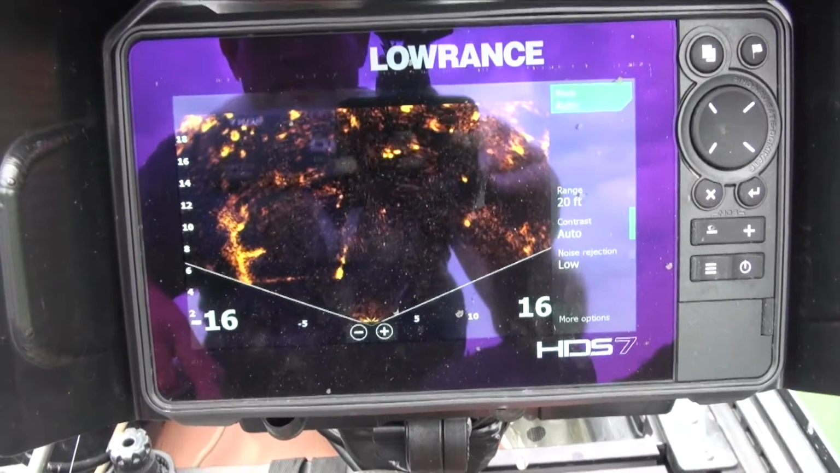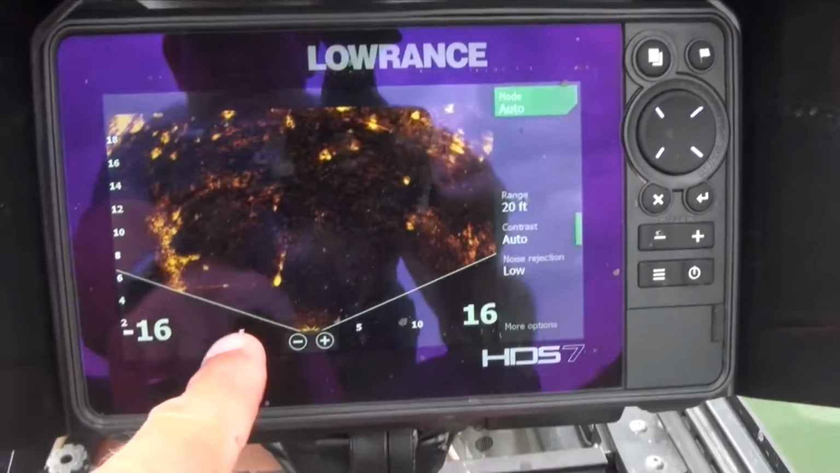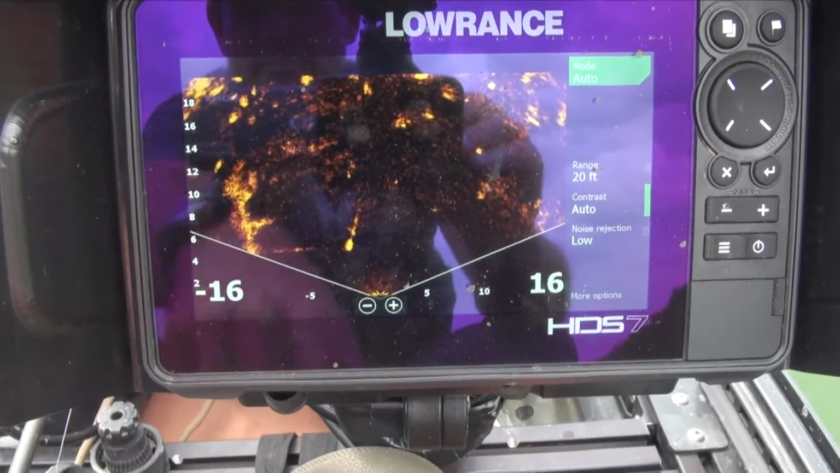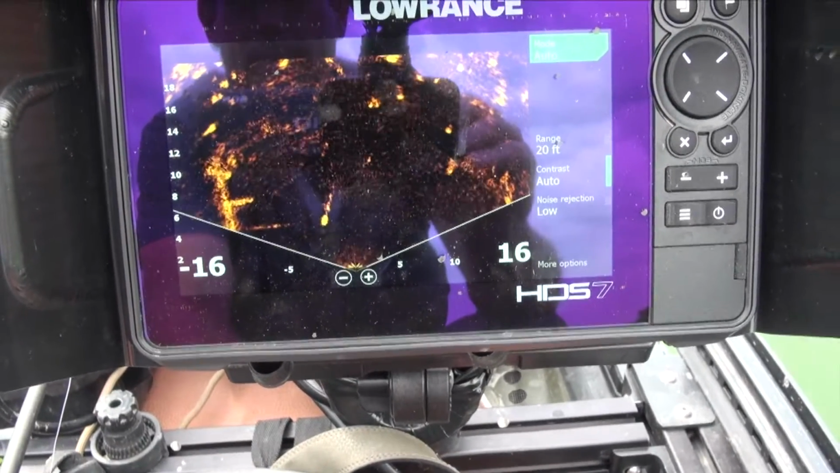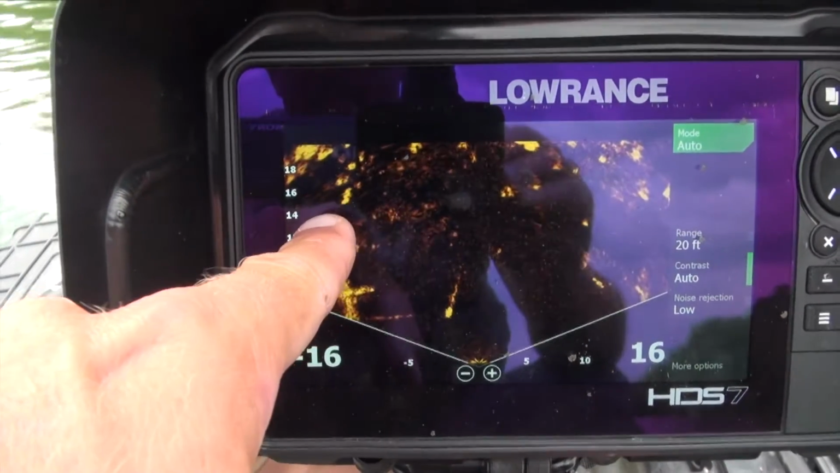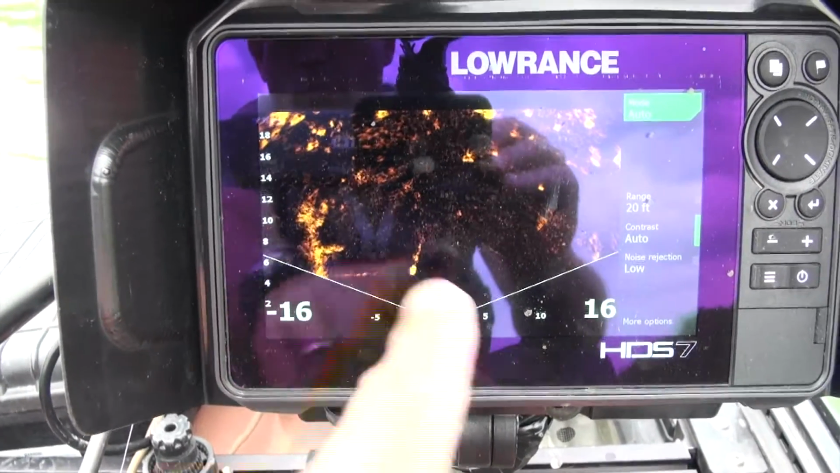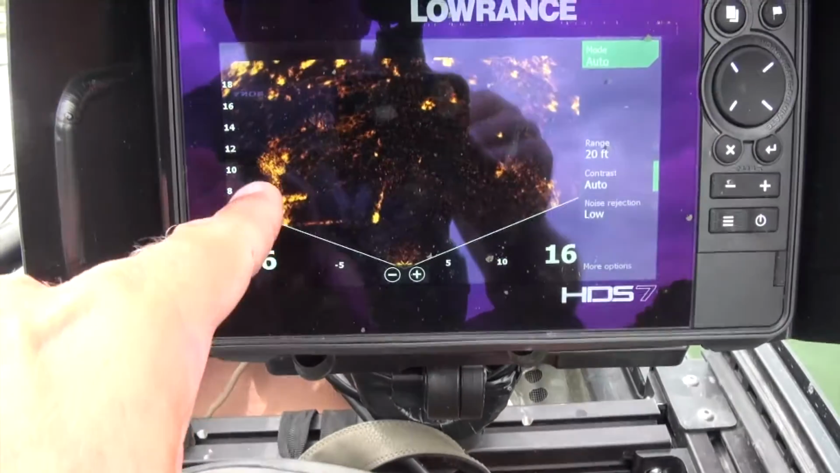I'm out in 10 feet of water. Smaller fish. Could it be possible they're making a bed on that log in 10 feet of water? You know, I guess if people there, look at that. That's a big fish. So they're, whatever fish they are, and I think they're bass, they're oriented on this log.